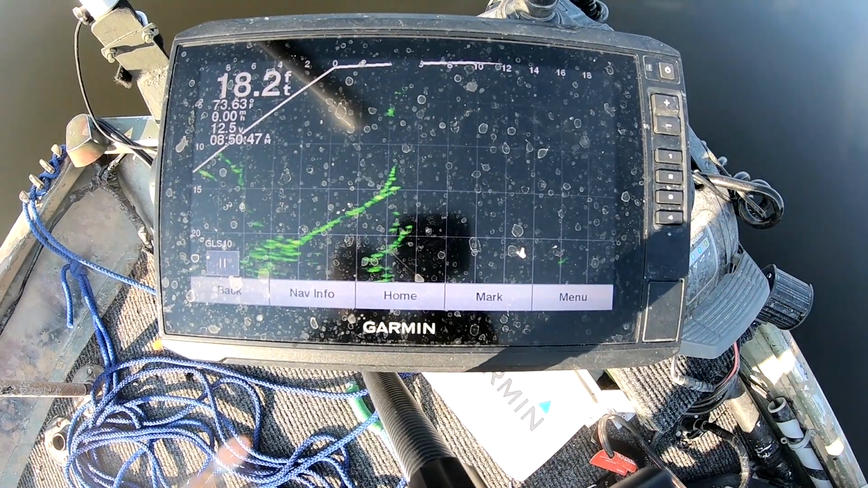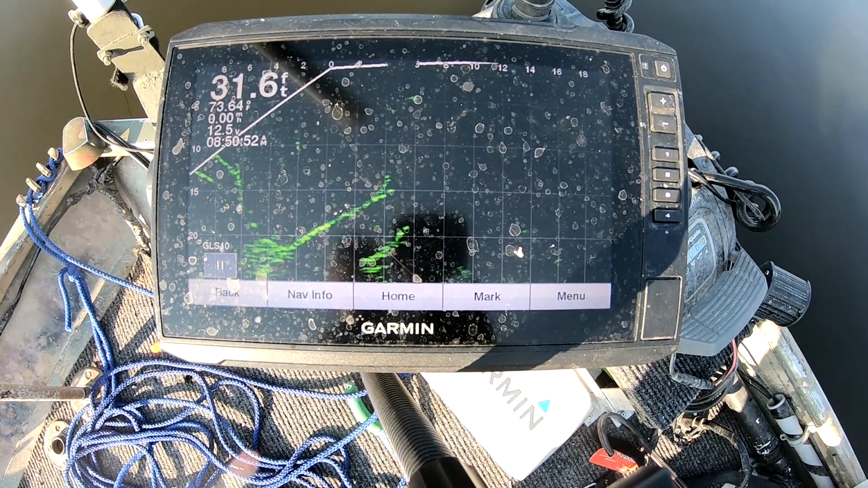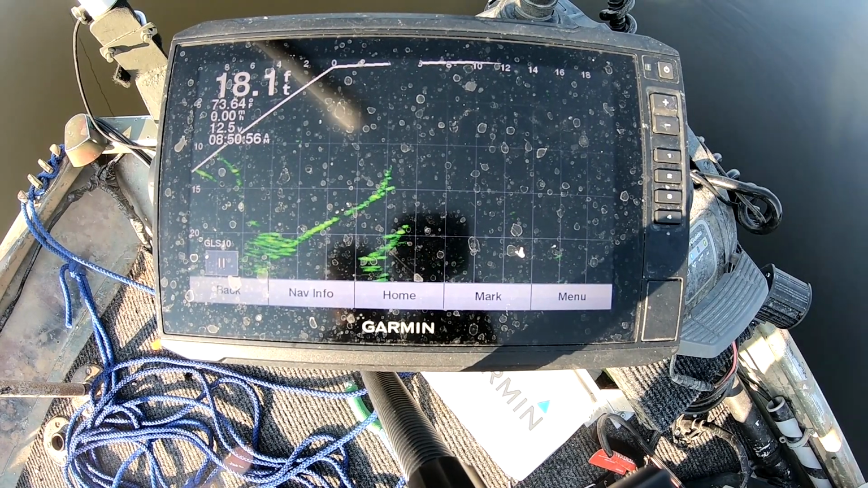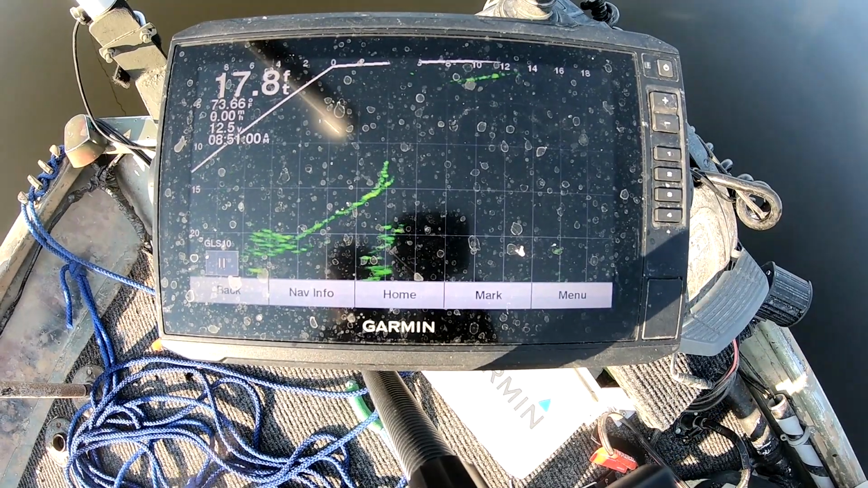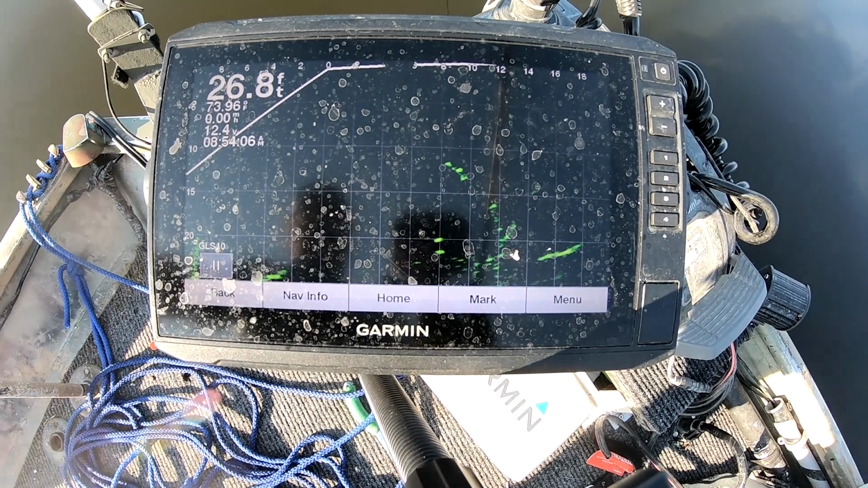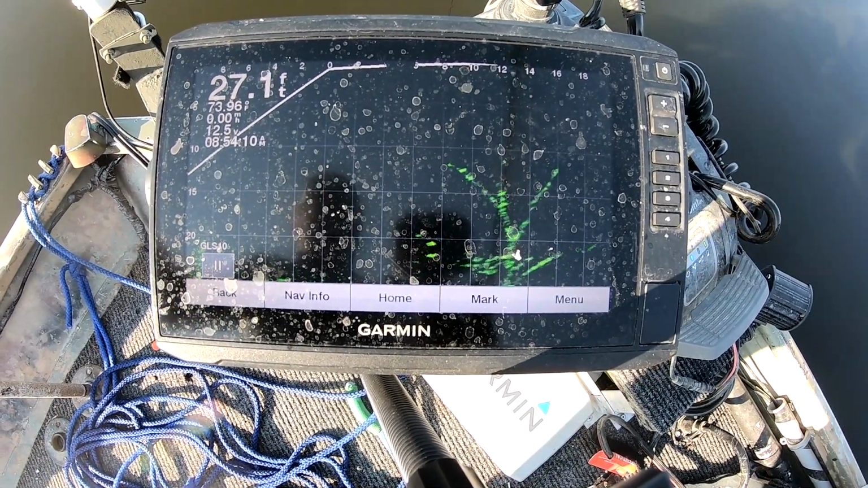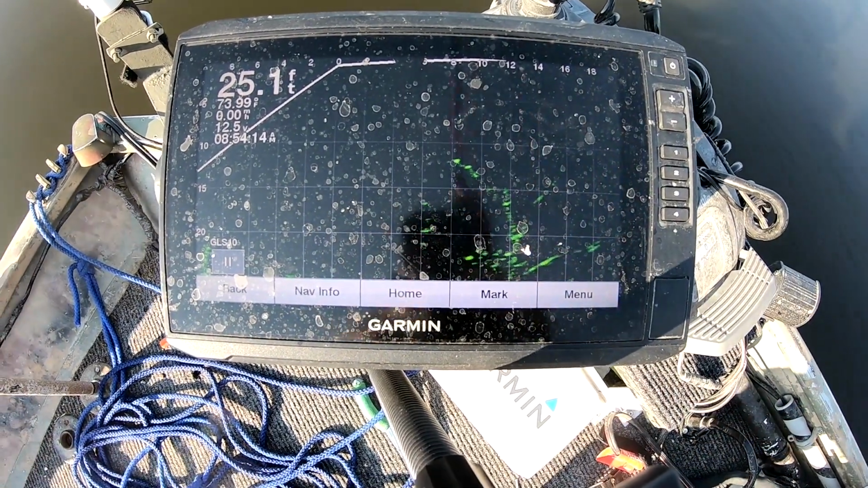Following it around. The trolling motor spot lock ain't exactly holding me in the greatest spot here. One there, he just hadn't wanted to eat it yet. He just don't want to eat, for whatever reason. I have to go find some active fish.